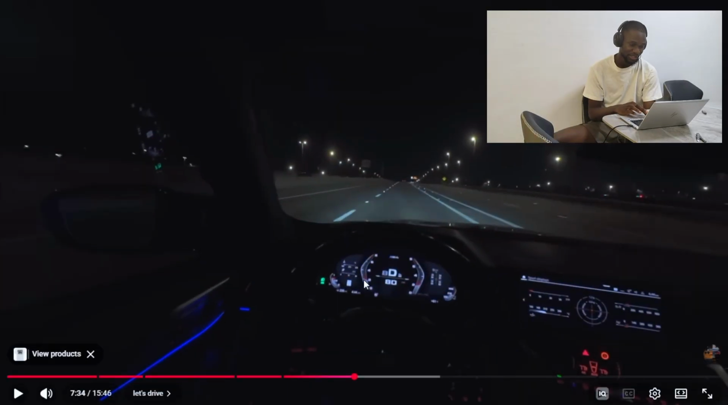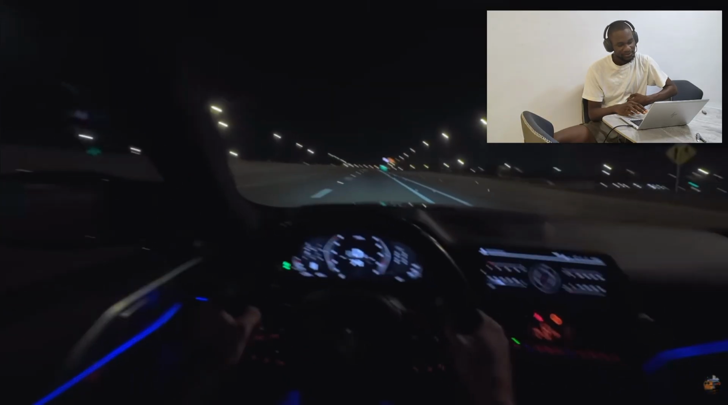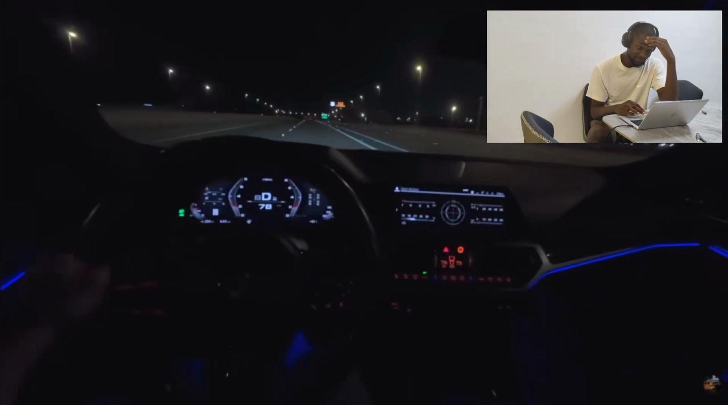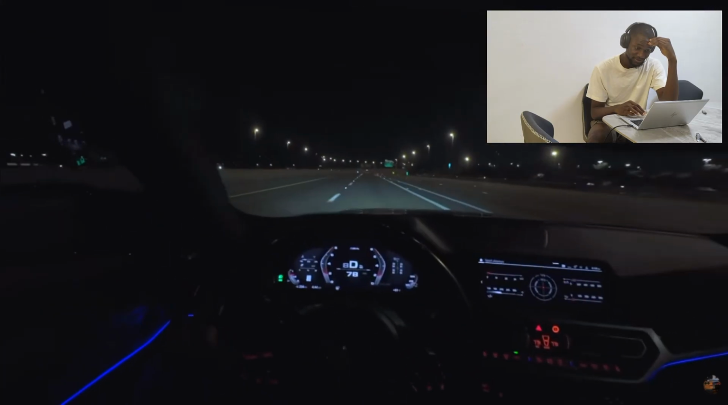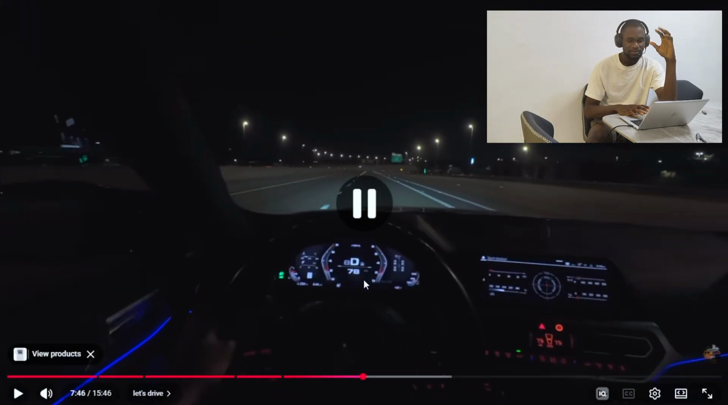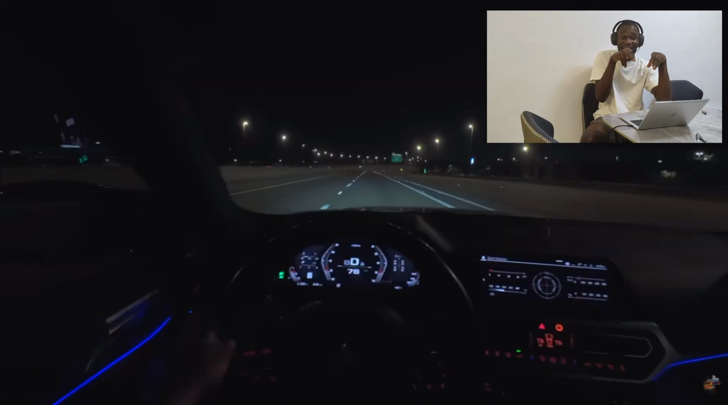So I've seen the two of them. Let me take a side. This is difficult. Let's see the M4 again. This is the way the M4 feels. It's like I'm inside it.